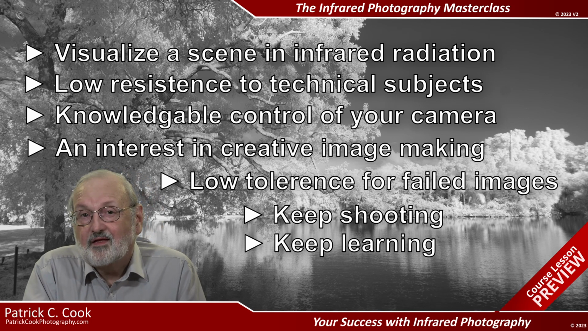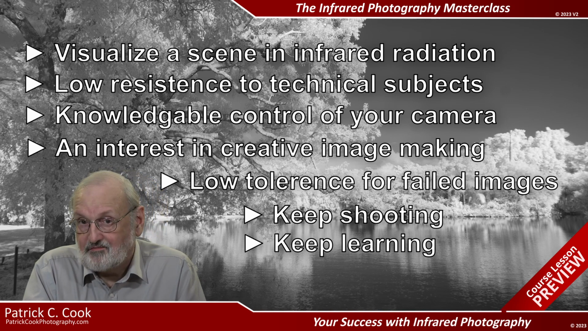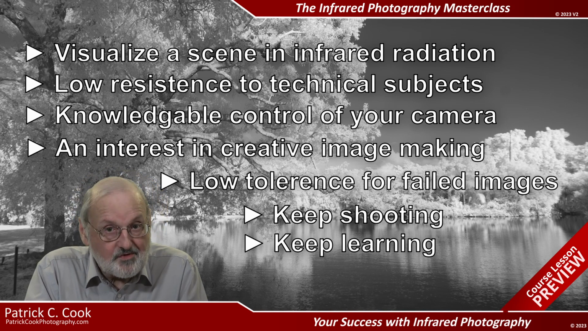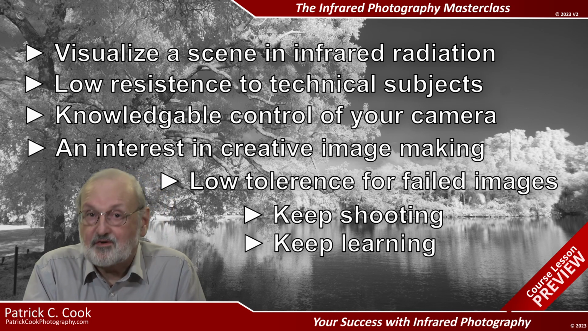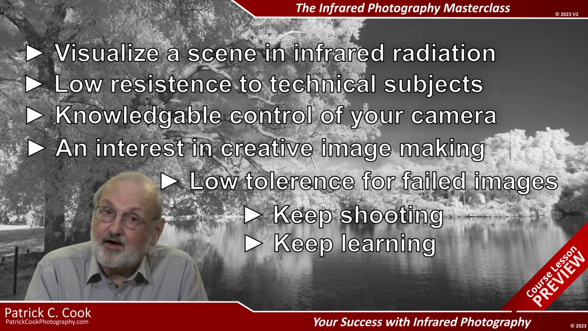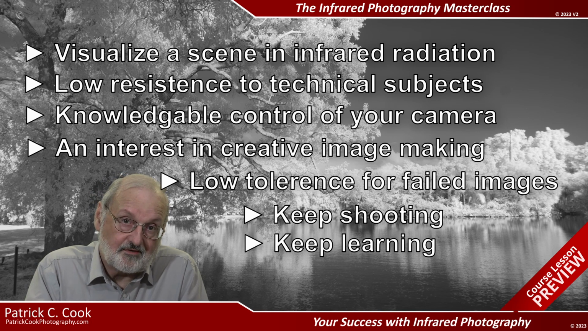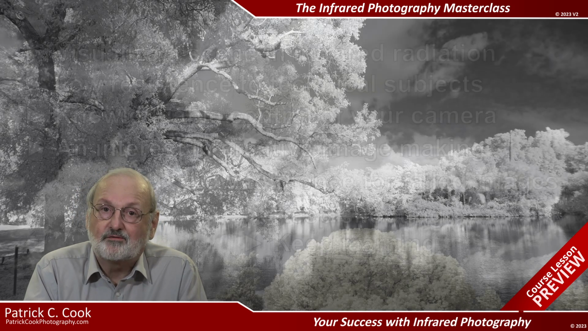In time, you'll develop skills for each of these success elements. They don't all develop at once. There is no magic involved. It takes focus and practice. I'm still learning in all of these areas myself. In my case, I wrestle with tolerance for failed images. I'm hard on myself for coming home with infrared captures that, for one reason or another, I messed up in the field. But that's how I learn.